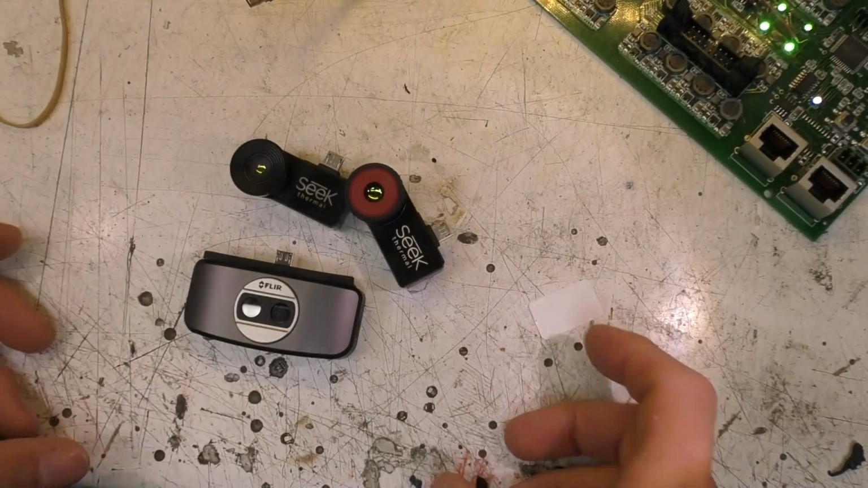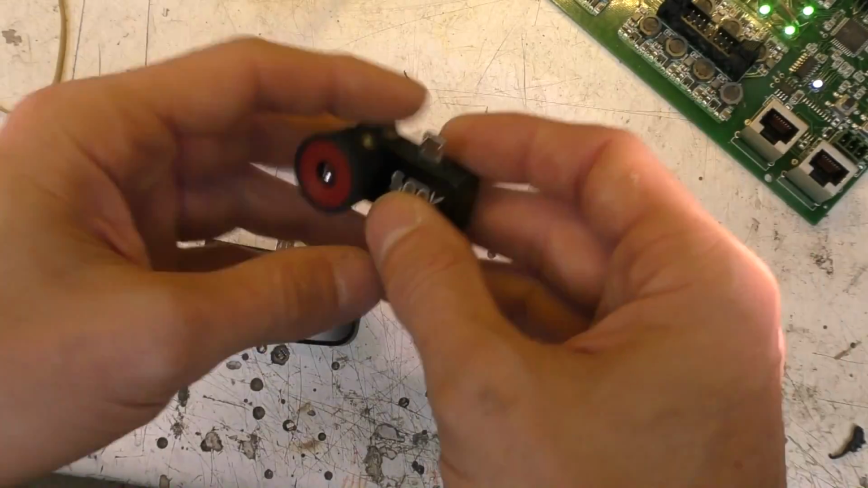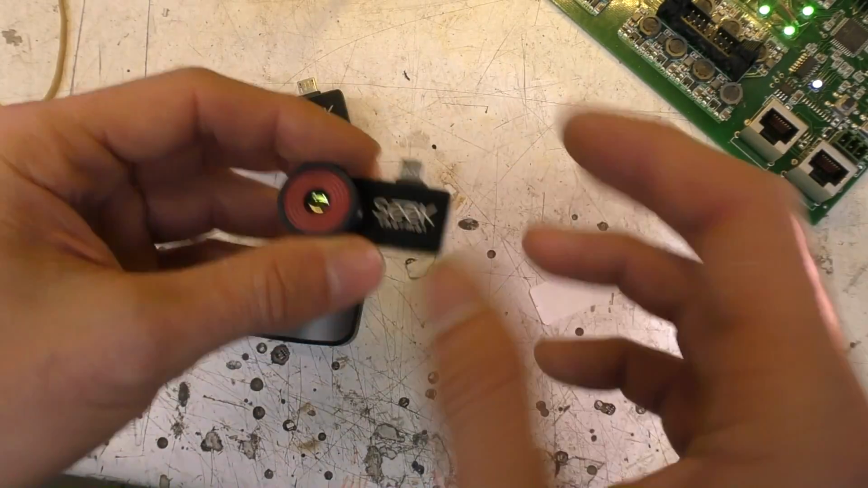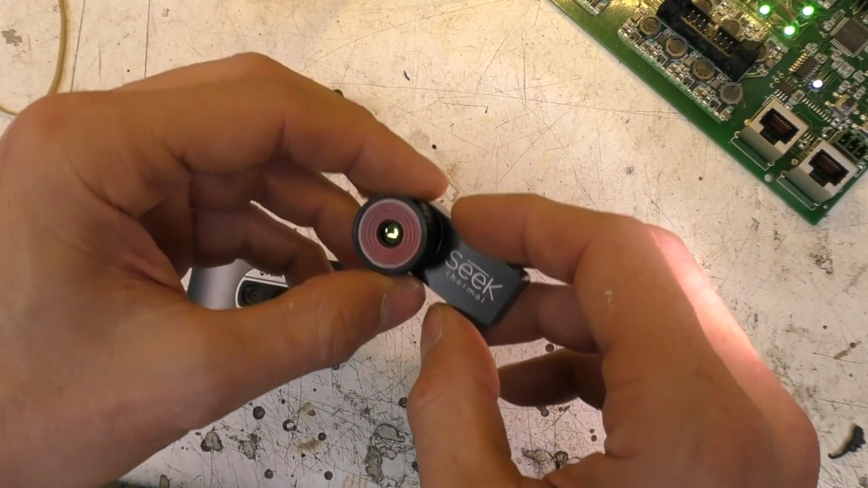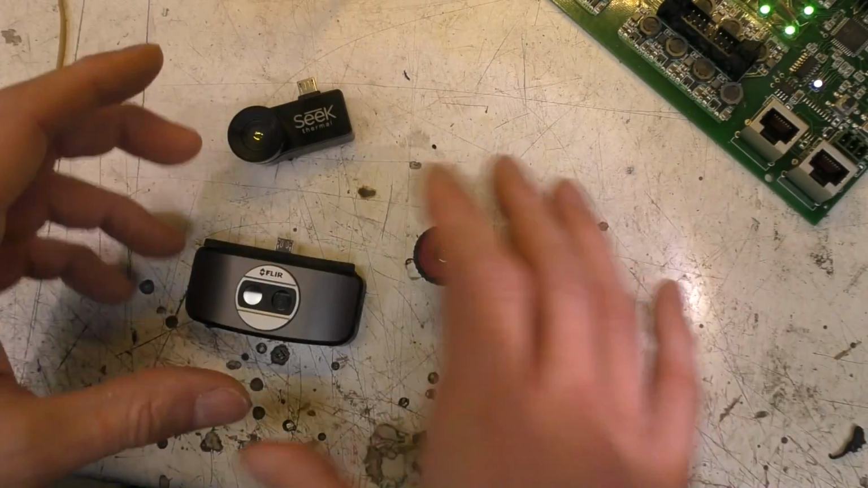And right, just to quickly summarise the pros and cons of all the various devices: on paper, the resolution of this is comparable to some of the higher end devices like the Opgal Therm-App, but I think the optical performance and sensor size mean you're never going to get close to that image performance on a relatively low cost device. And I think there's pretty much pros and cons on all.